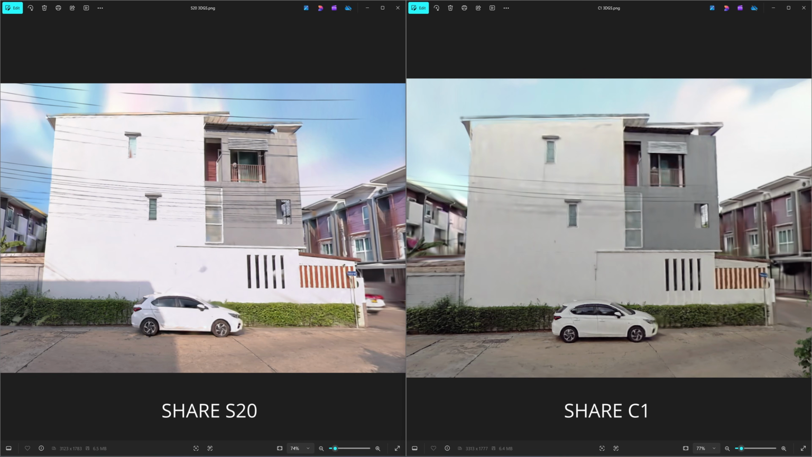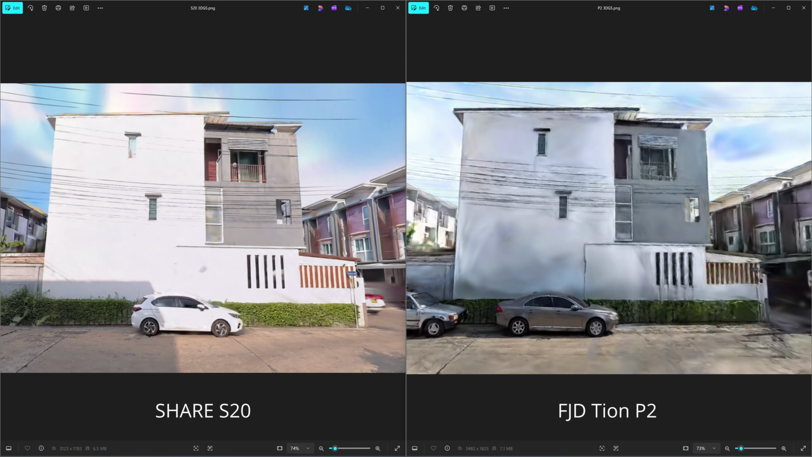On the left is the SHARE S20 and on the right is the SHARE C1. The S20 delivers a sharper, higher resolution image. Here is another side-by-side comparison: the SHARE S20 on the left and the FJD Trion P2 paired with the Insta360 X5 on the right. The mechanical shutter photo camera on the S20 is far superior to the video-based images from the Insta360 X5.